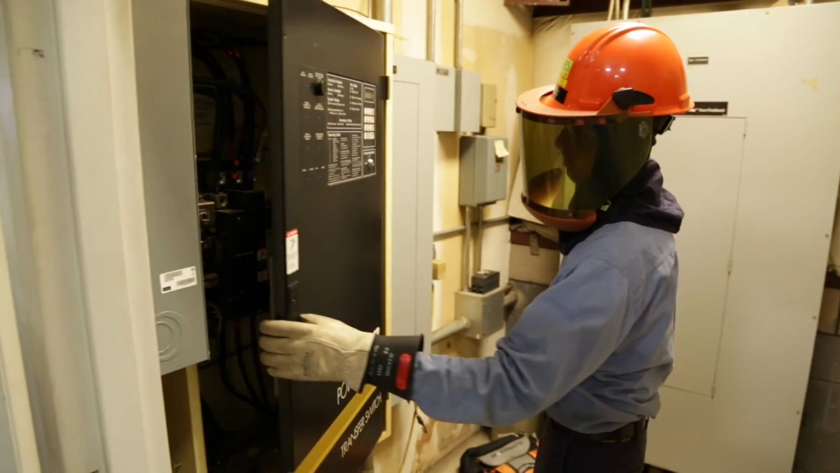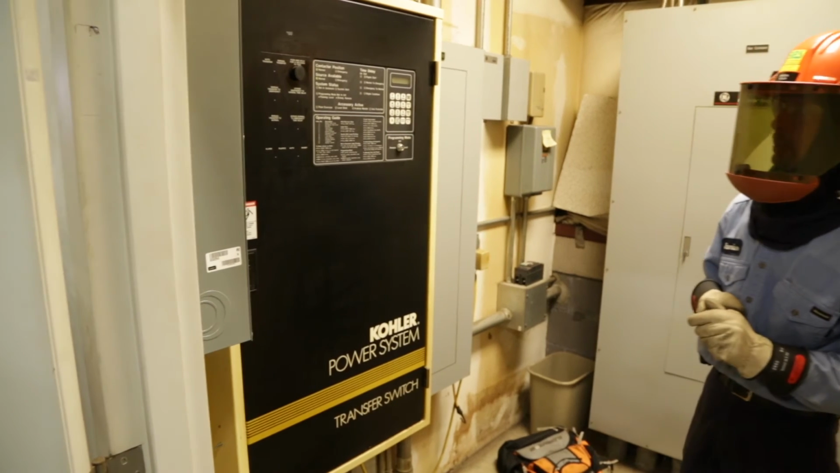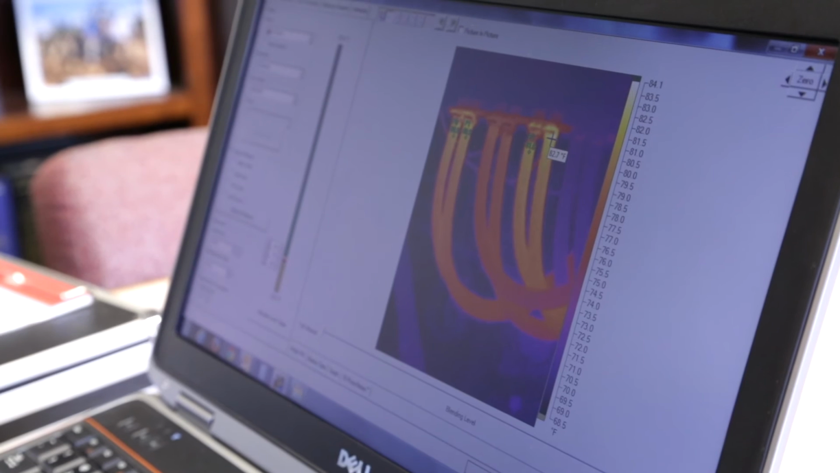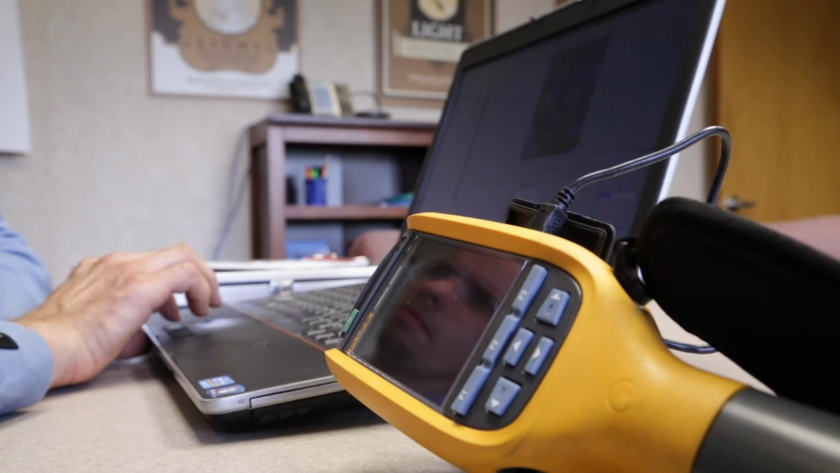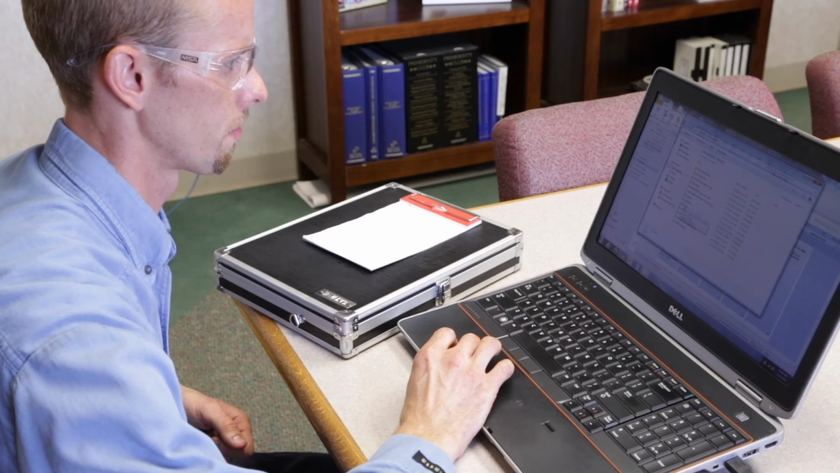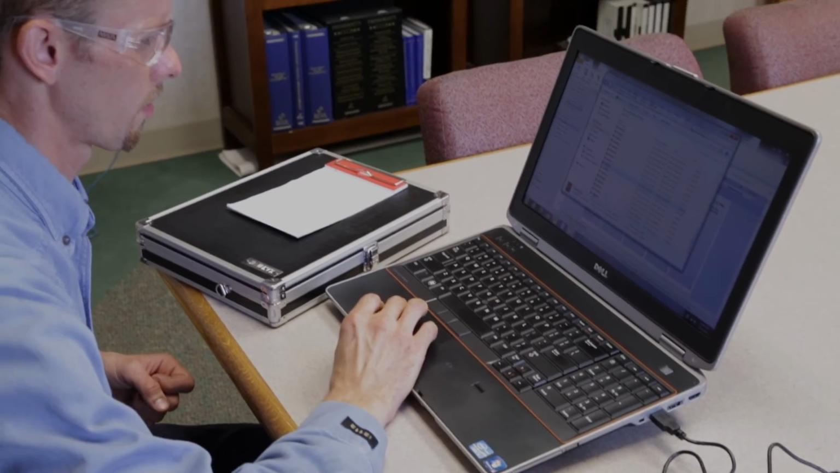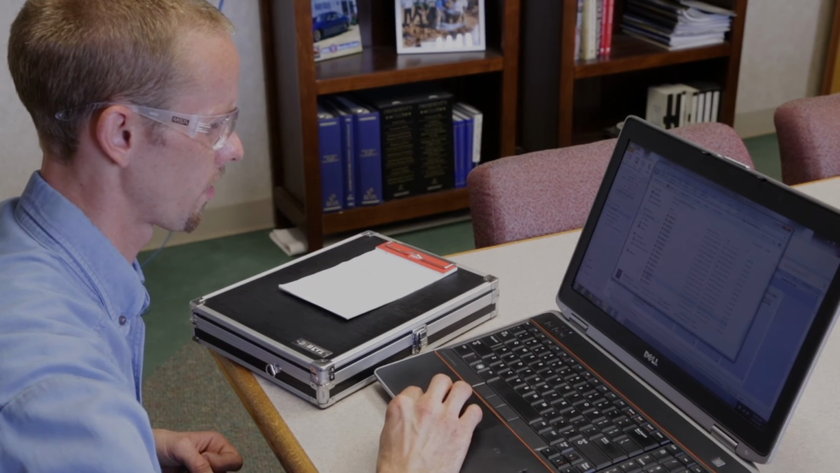After testing, the transfer switch door is shut and the load switched back to its normal state from the emergency source. Our technicians use thermal imaging software to record and store individual thermal image inspections. Each report is logged against a specific installation. Using the software, our technicians have the ability to track historical performance from one inspection to another. Comparative reporting helps define trends and deterioration before they become issues.